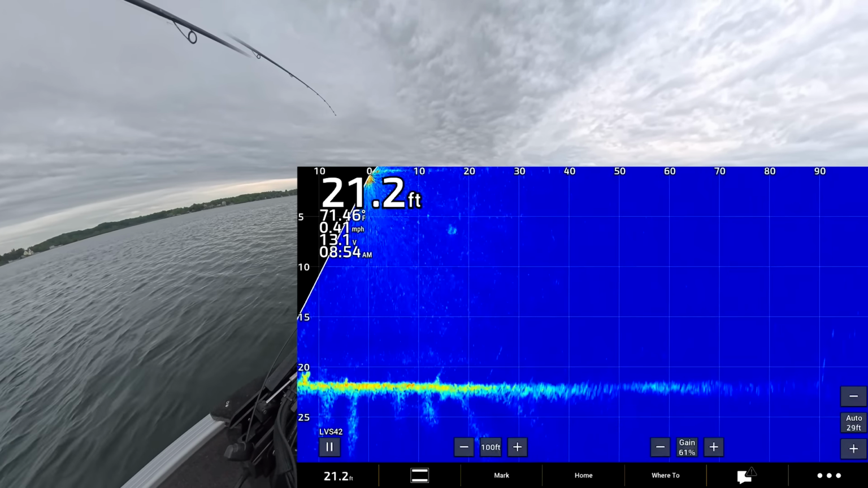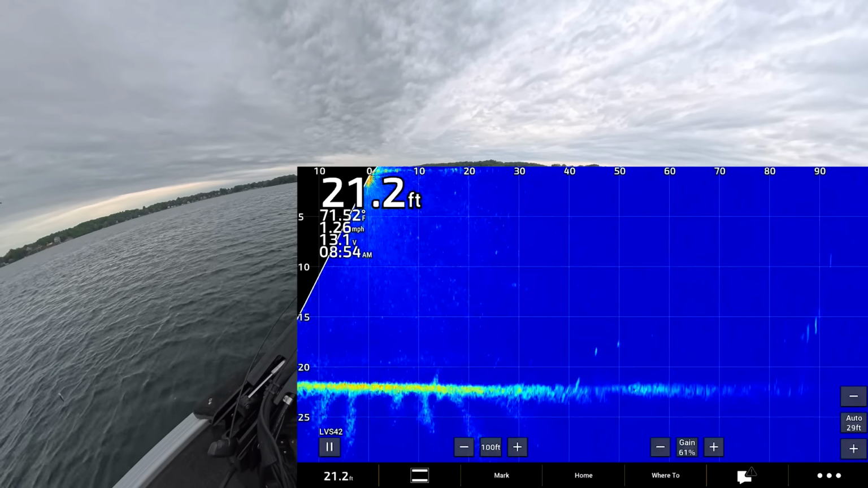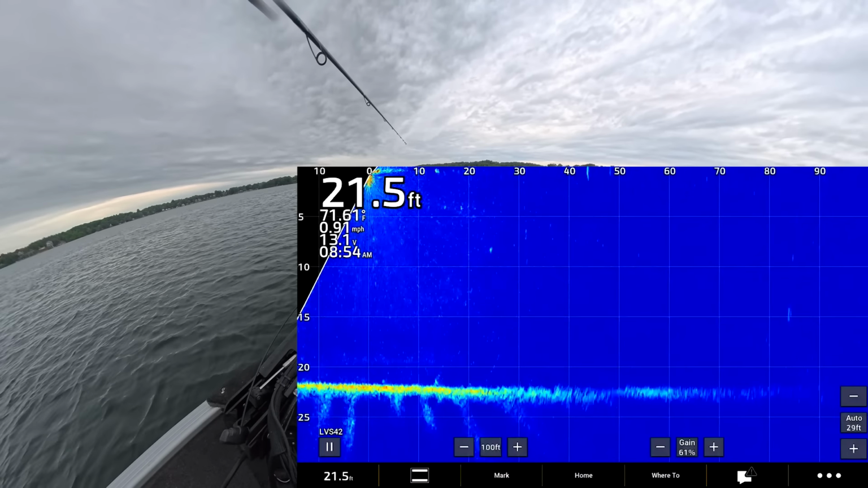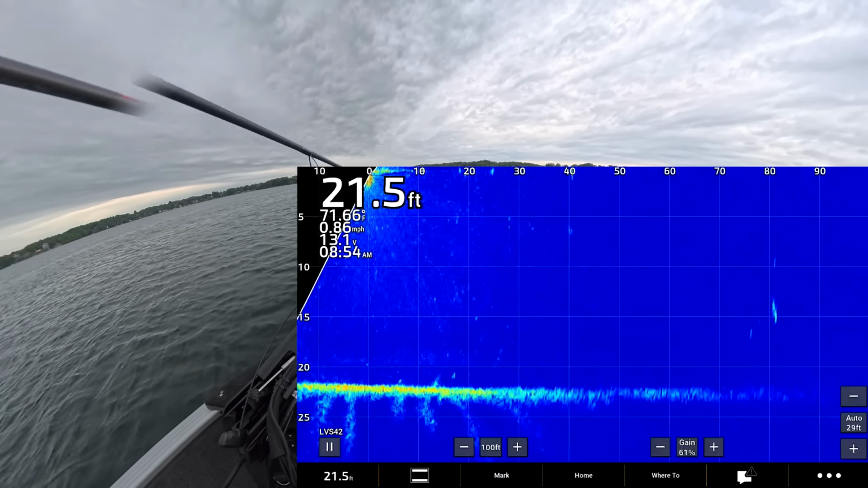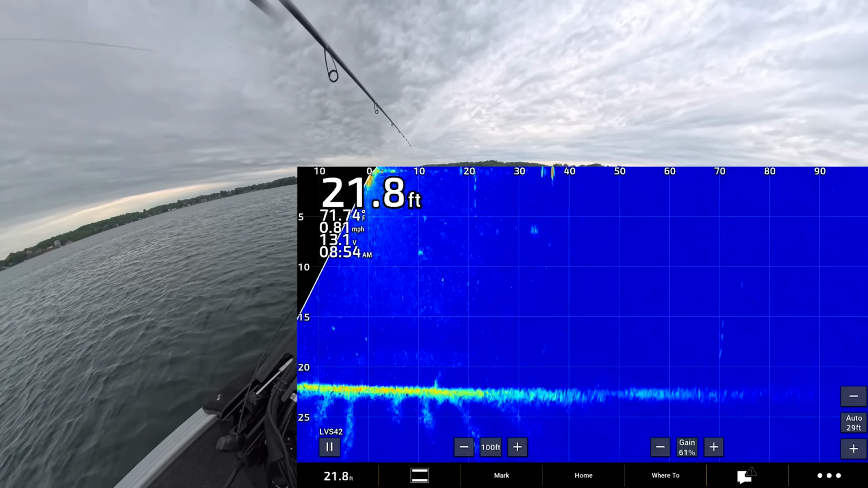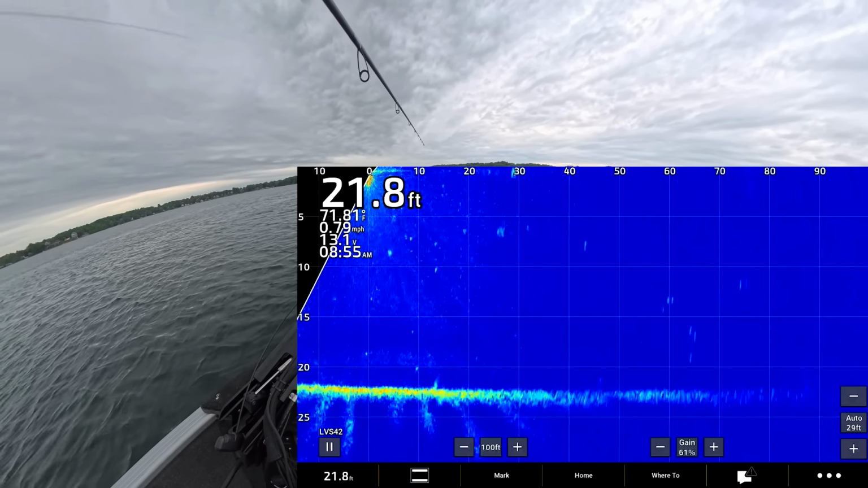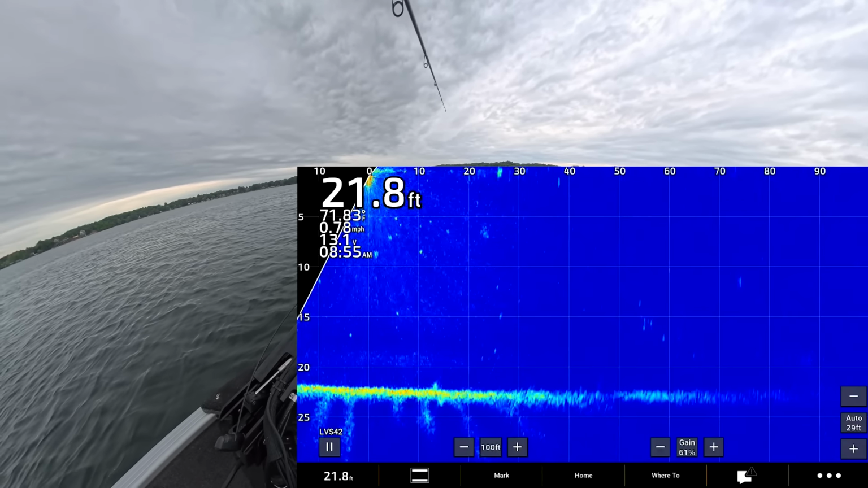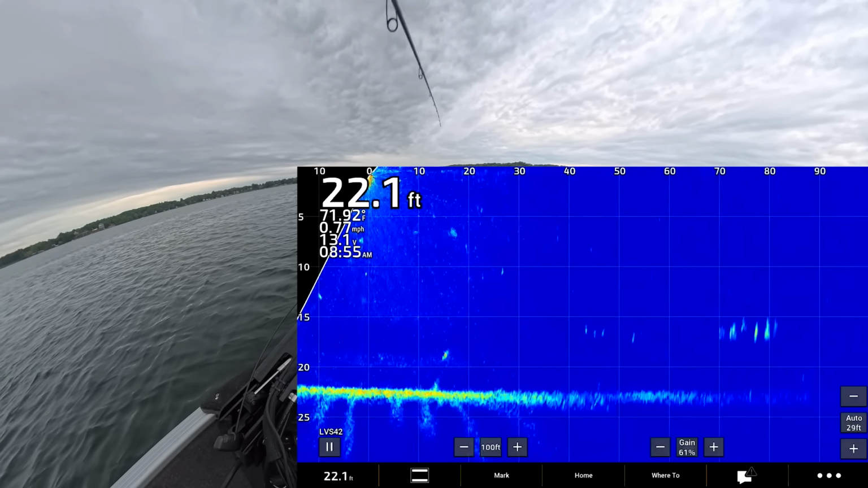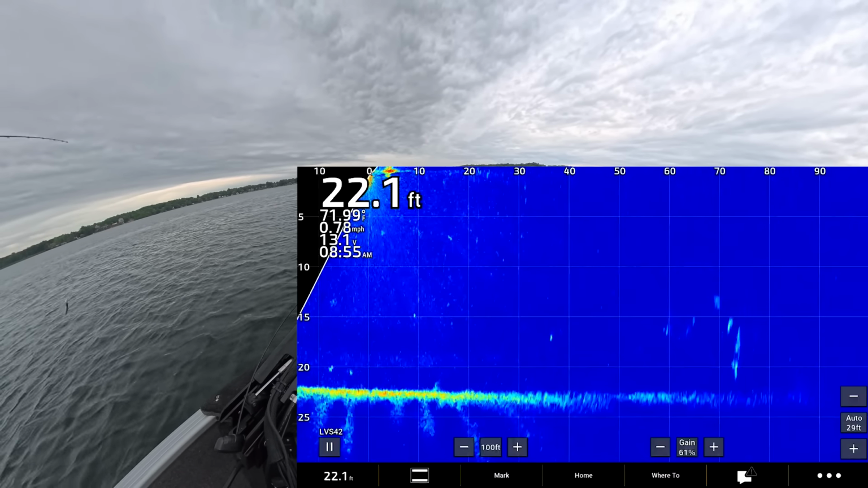So I did shut off the LVS 34. We're going to be pointing downwind. There's a school of fish about 90 feet. We got impact at 90. Can't see my jig. There, I can barely see it. She's dropping. Nice bait tracking through the cone.